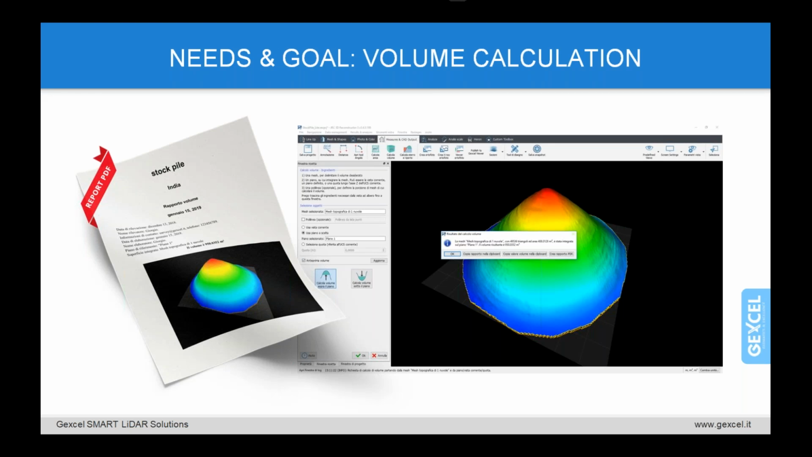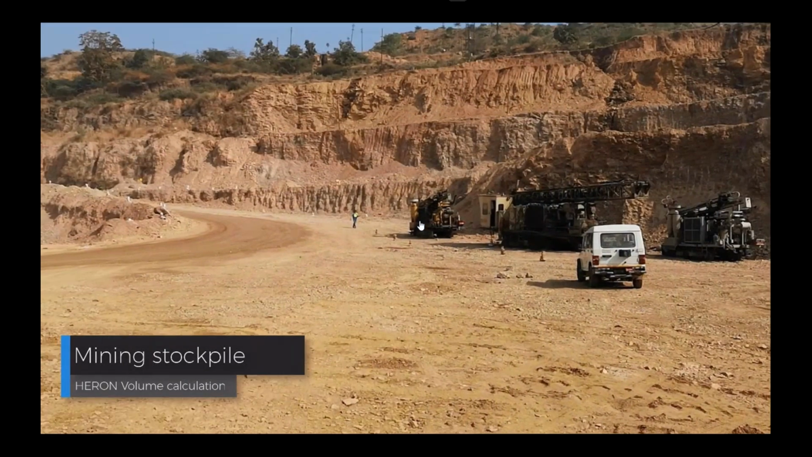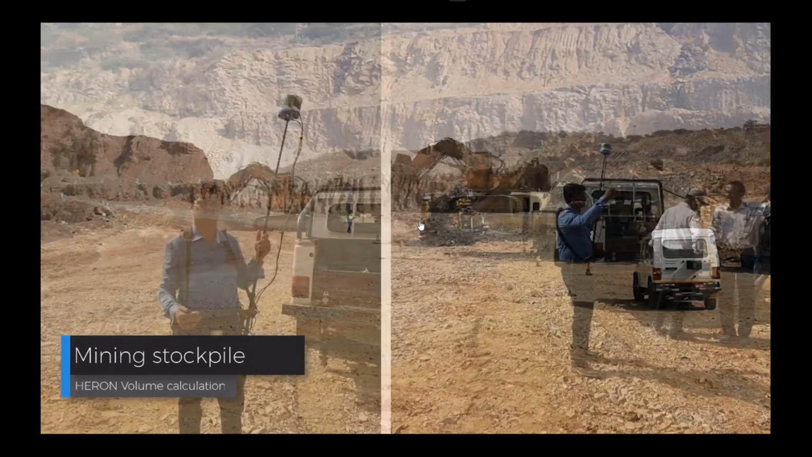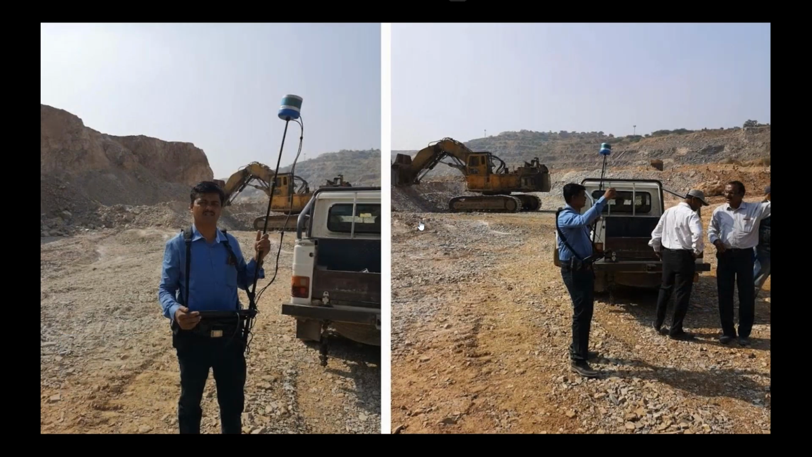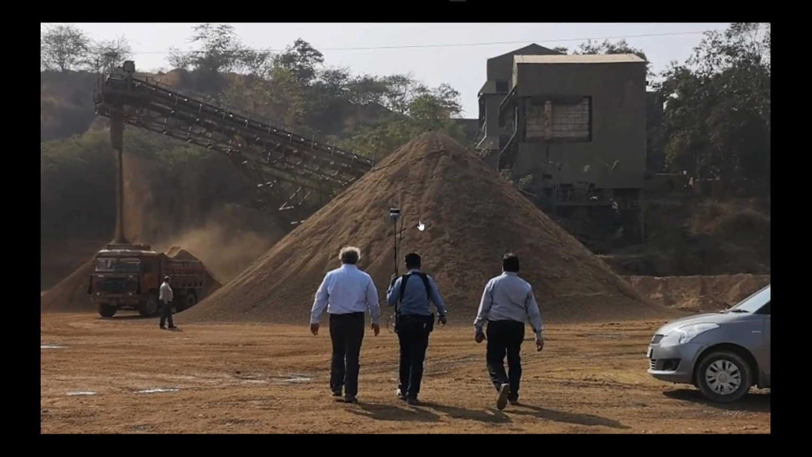Why has the HERON mobile mapping system been the keystone solution for this kind of project? The customer decided to use HERON, a portable mobile mapping system that is SLAM-based. And due to the dimension of the site, the acquisition was carried out by walking and by jeep.